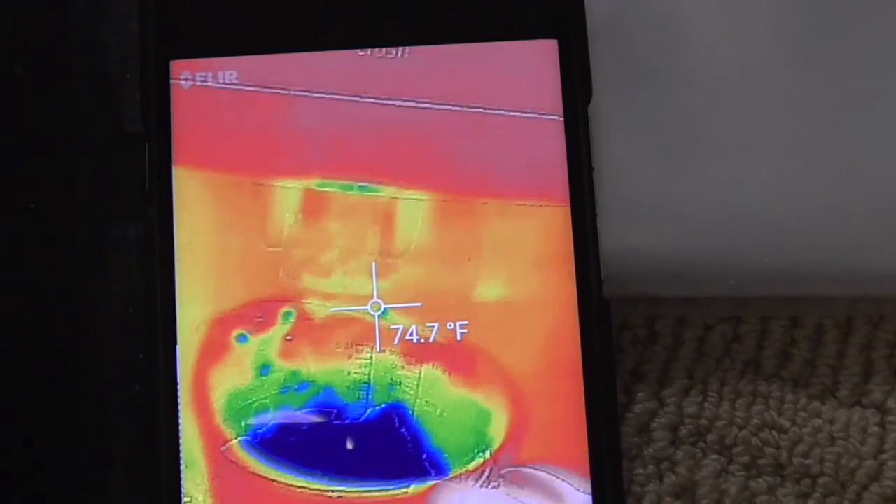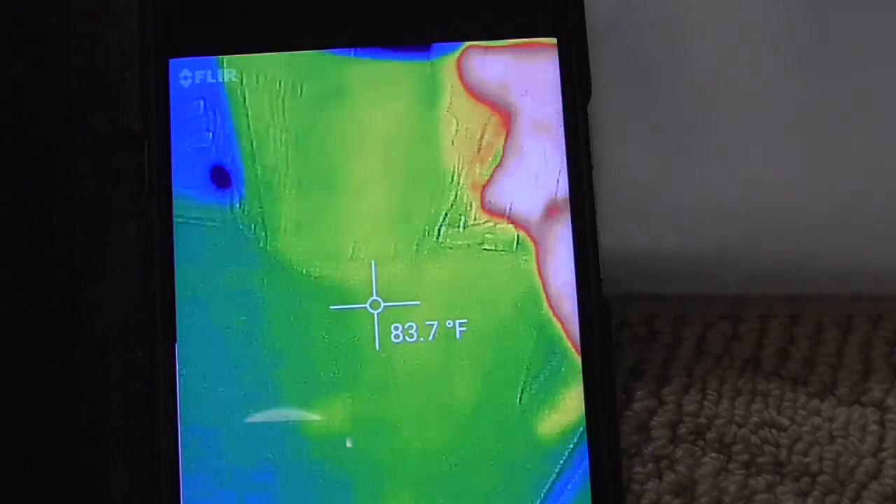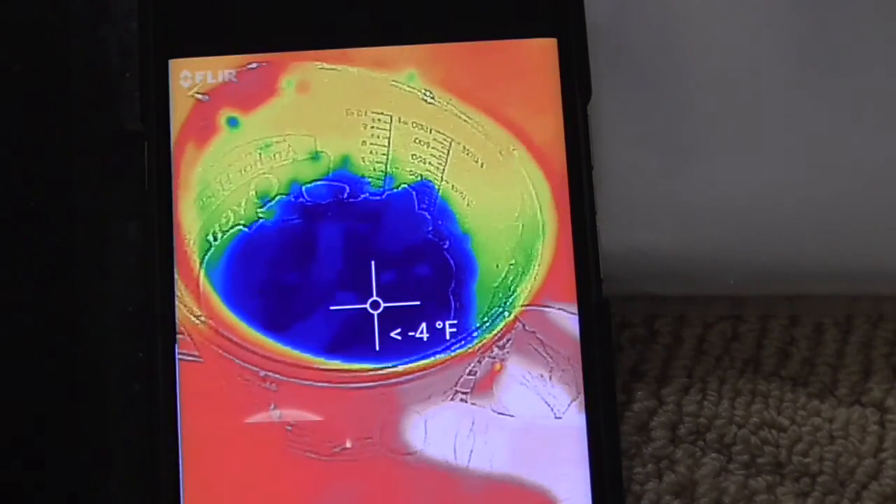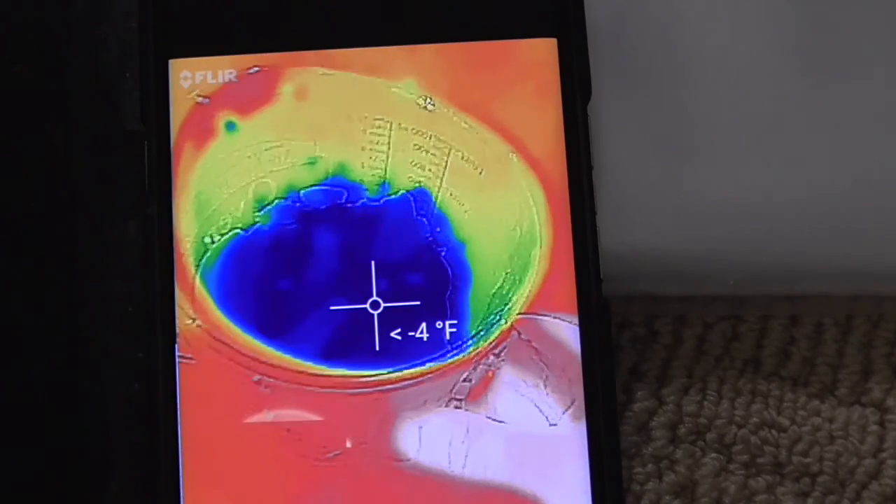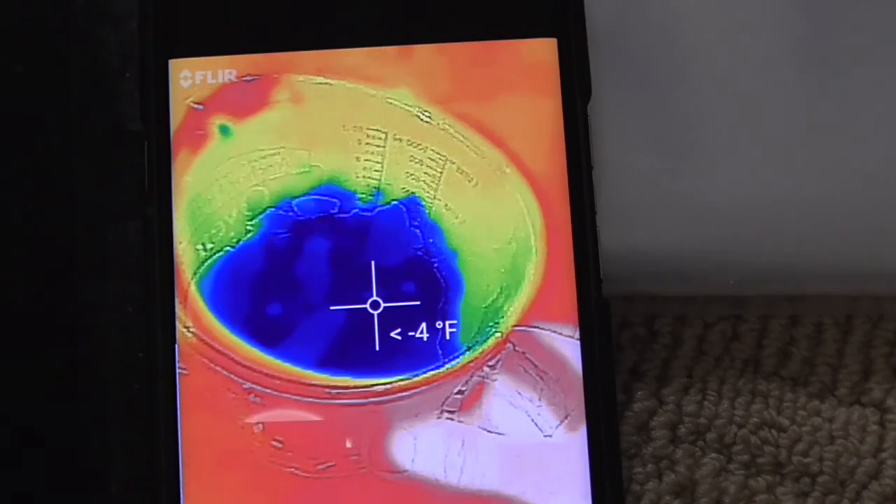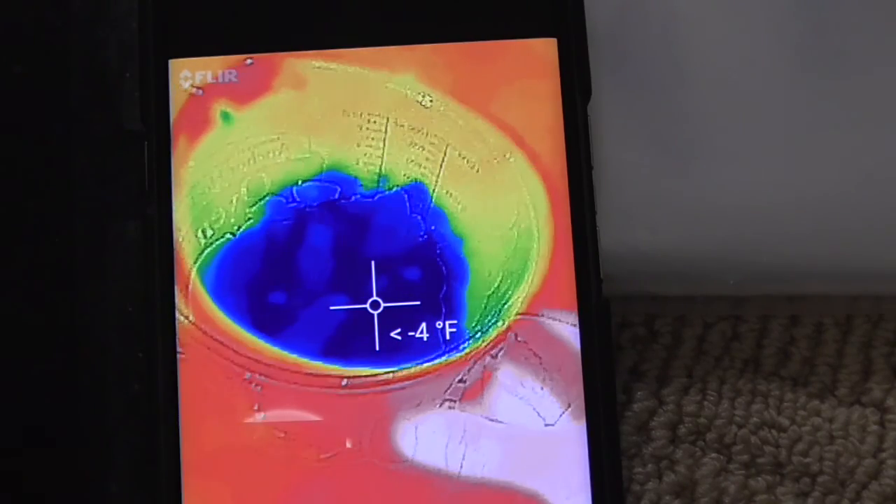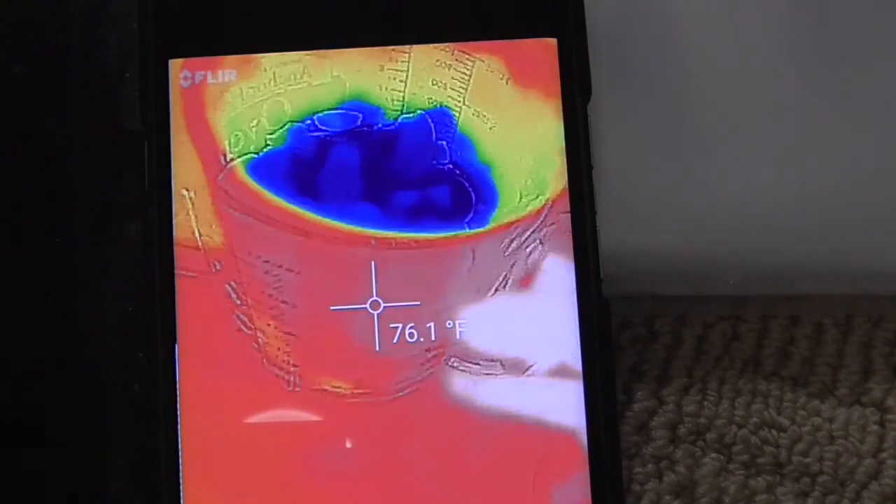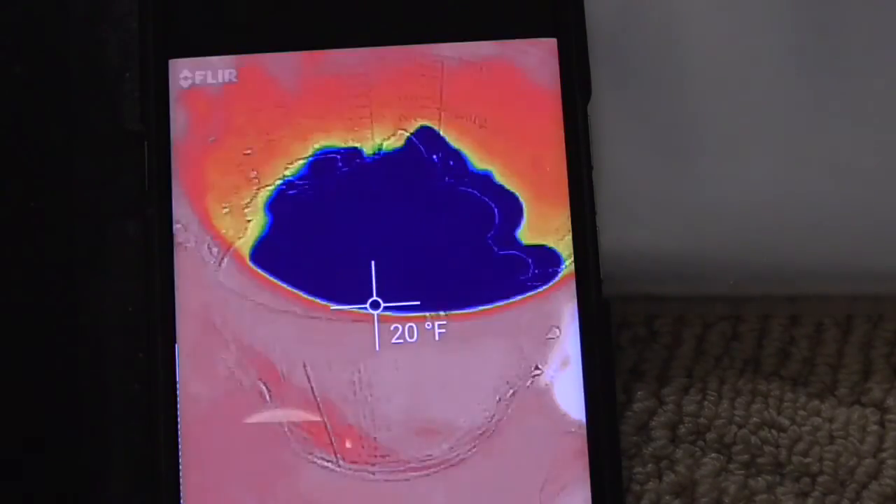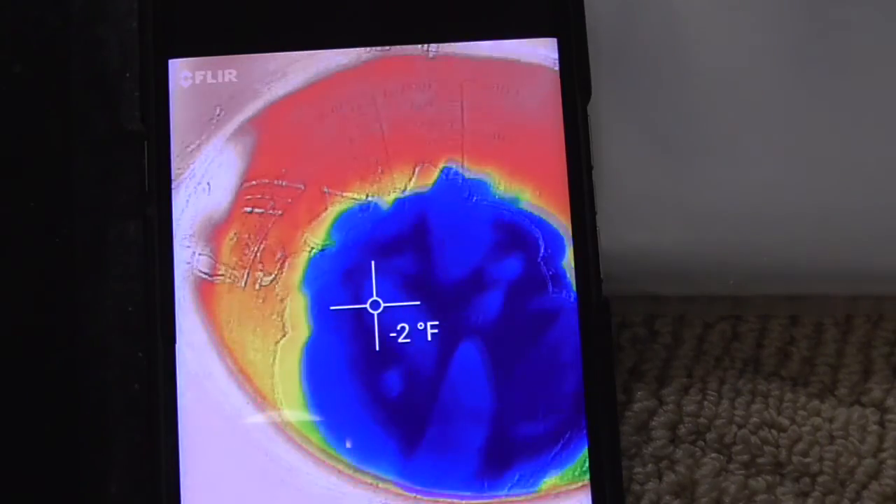That's the refrigerator. So I put some ice in this glass. It shows the ice is -4F. That's quick. That's extremely quick. And the refrigerator freezer shows that the freezer is supposed to be 0 degrees, so the ice is -4F. That's a Pyrex glass. The outside of the glass, 82. So it is quick. It's not a bad product.